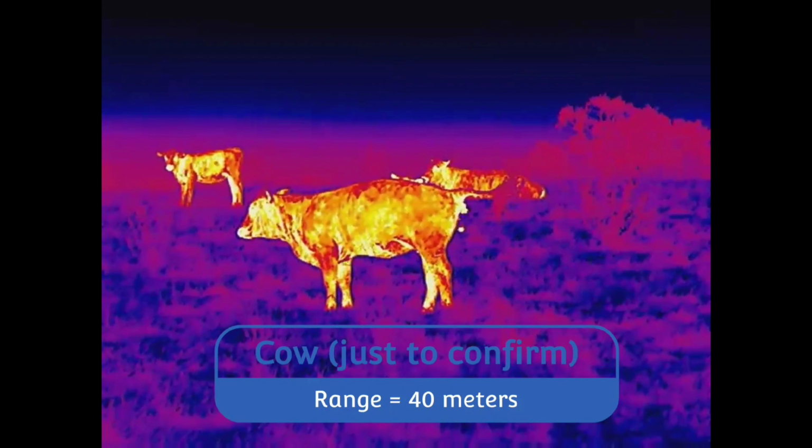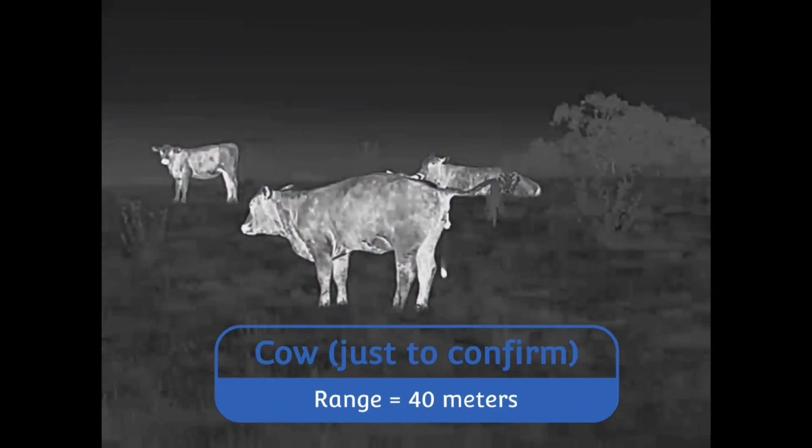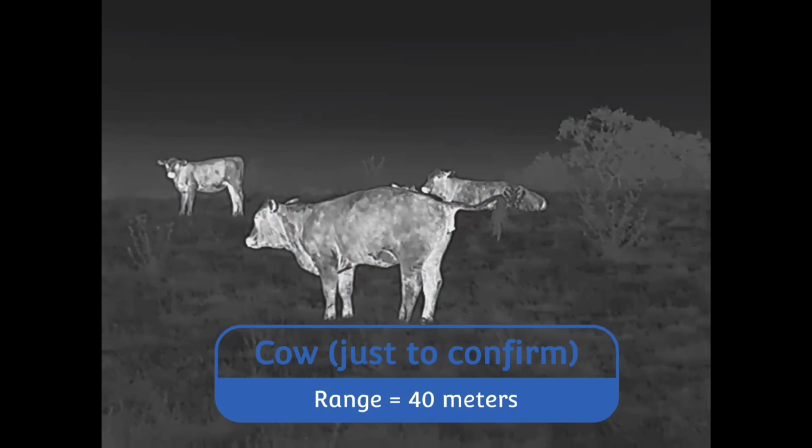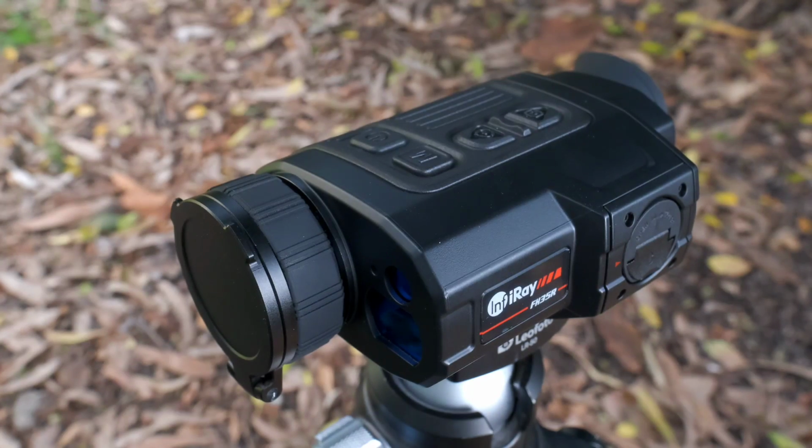I will note that from what I can see, the recorded videos are degraded in detail versus what you see in the eyepiece. They seem to be about 70% quality, but hopefully it'll give you an idea of the device